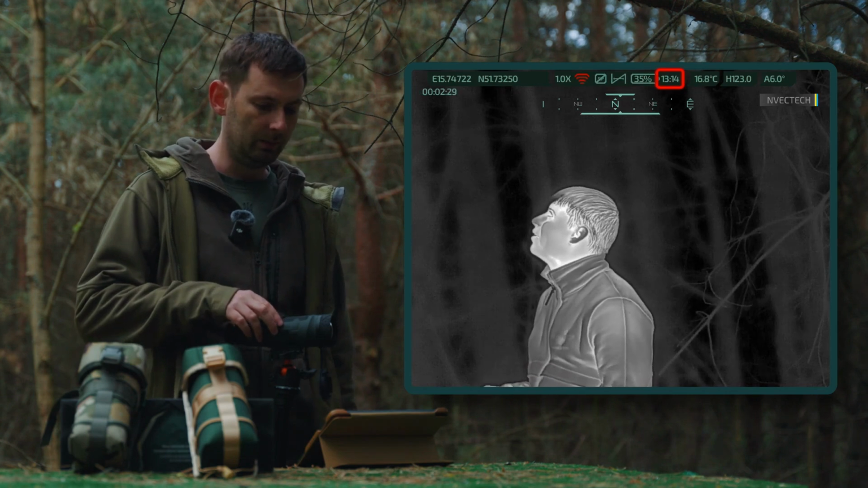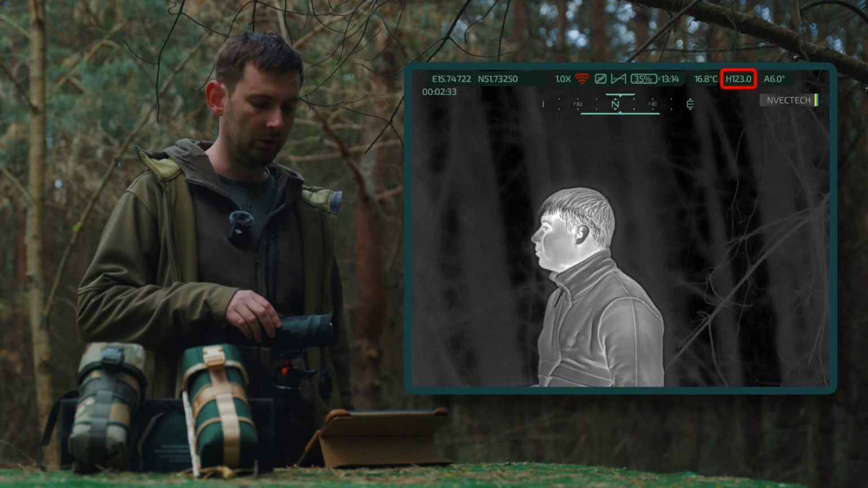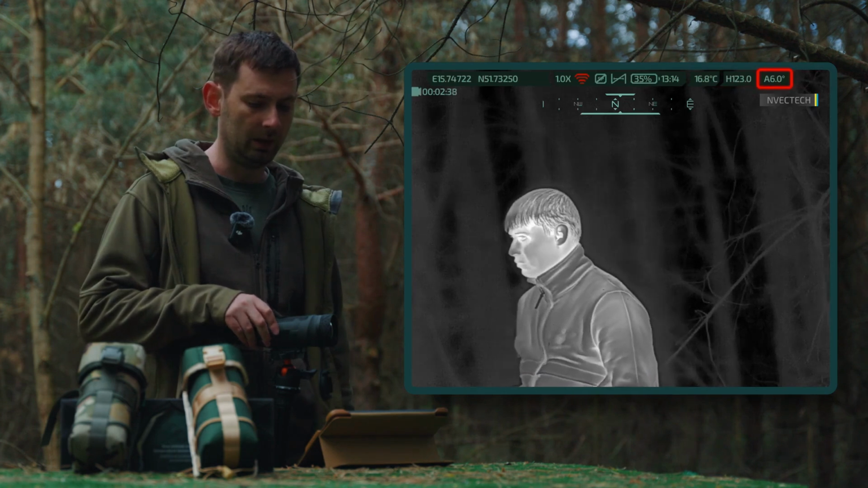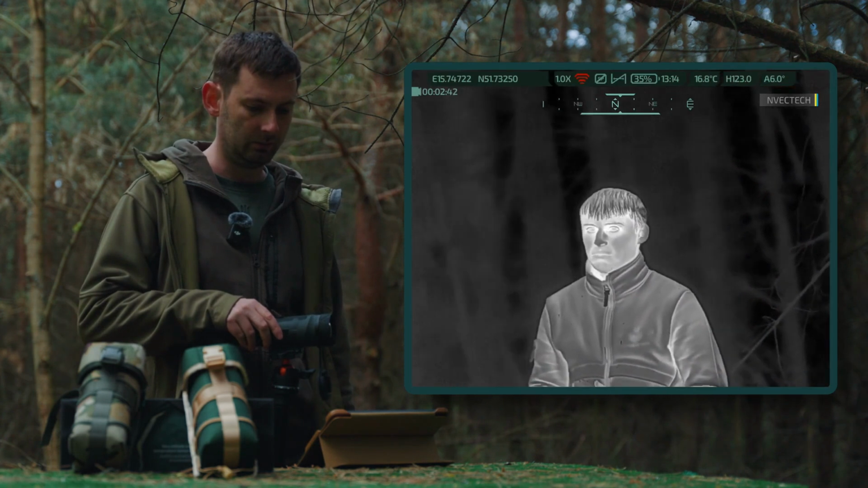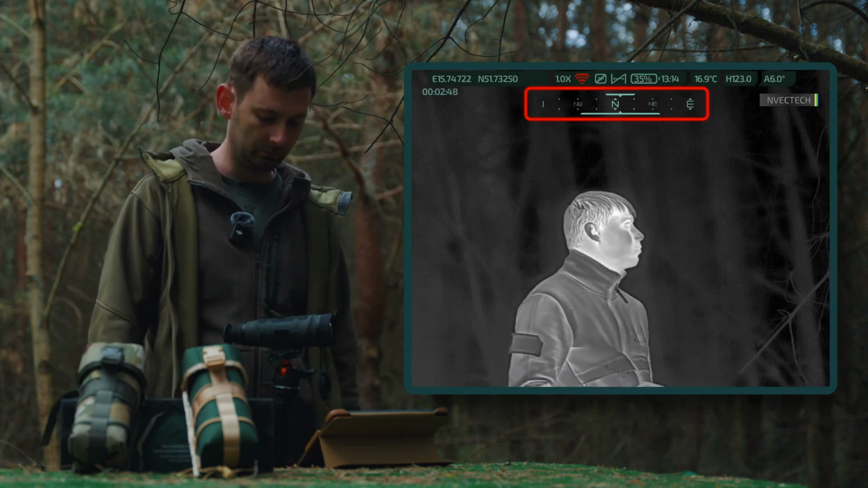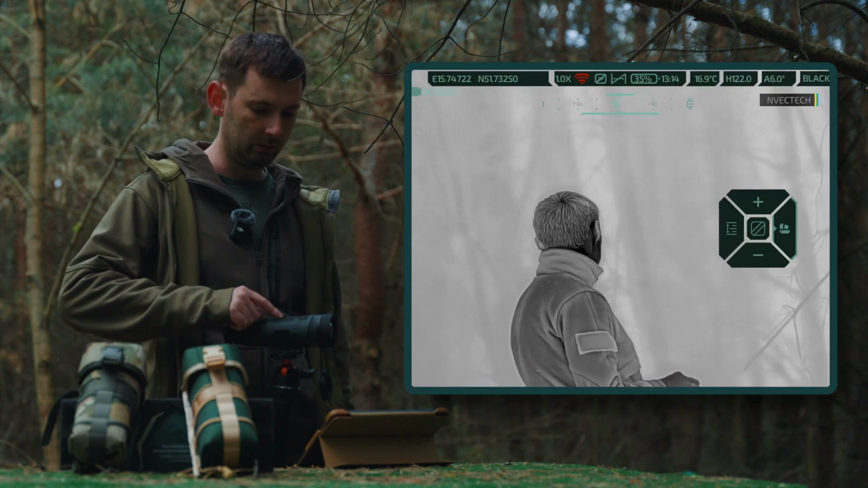Time 16.8, temperature in Celsius, A123. This is the altitude above sea level. A60 is the azimuth. It displays the direction, then the compass. In real time, if you move the joystick to the right, the palettes change.